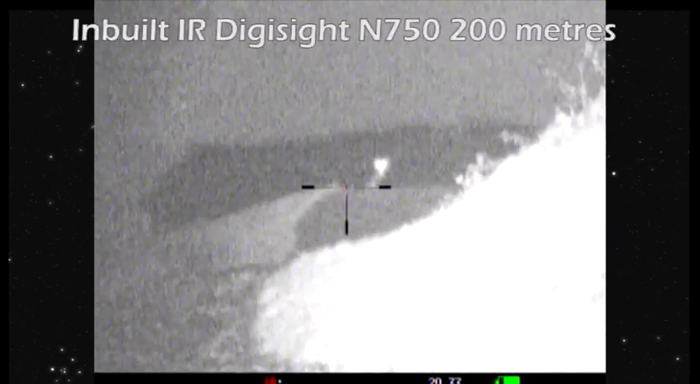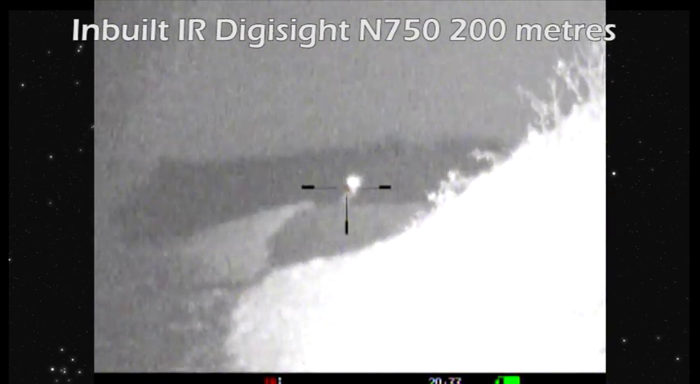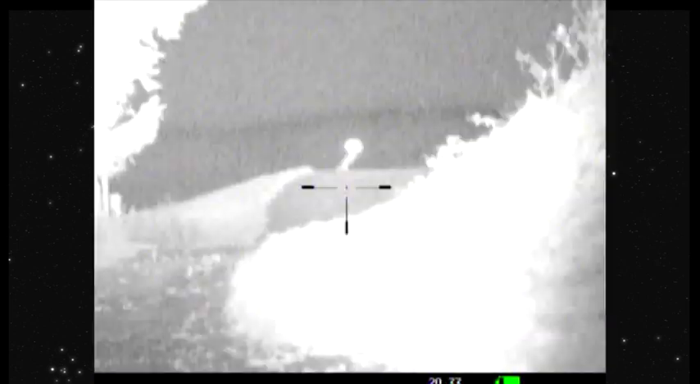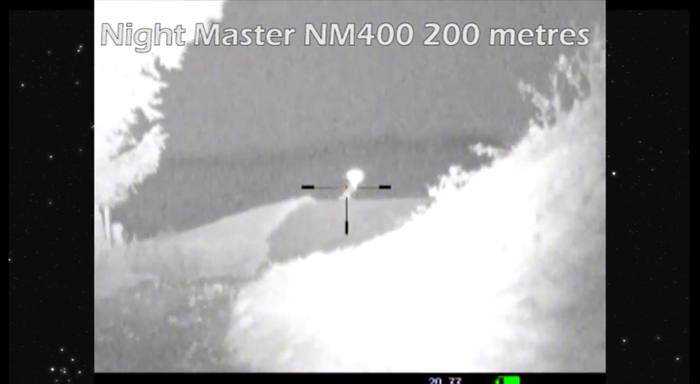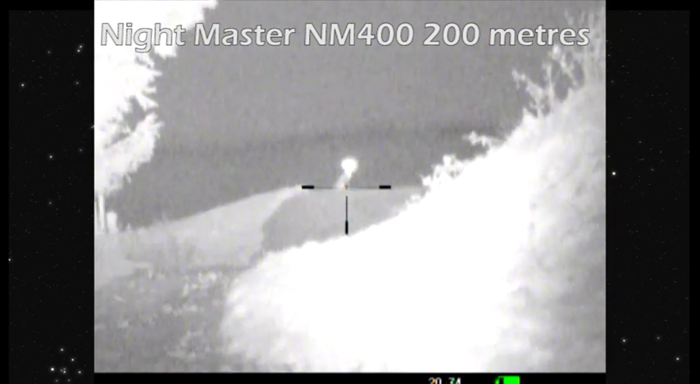So okay, this is the IR built in the Digisight. Again, still a good image, but it's very grainy. You'll see there's a lot of noise and background fuzziness. With the 400 and the X850, you're able to distinguish the outline of trees, which is a good thing, isn't it? Because you need to know what your surroundings are. Yeah, absolutely. You can see here this is the Nightmaster 400 at 200 metres. There is the Nightmaster 800 for longer distances.